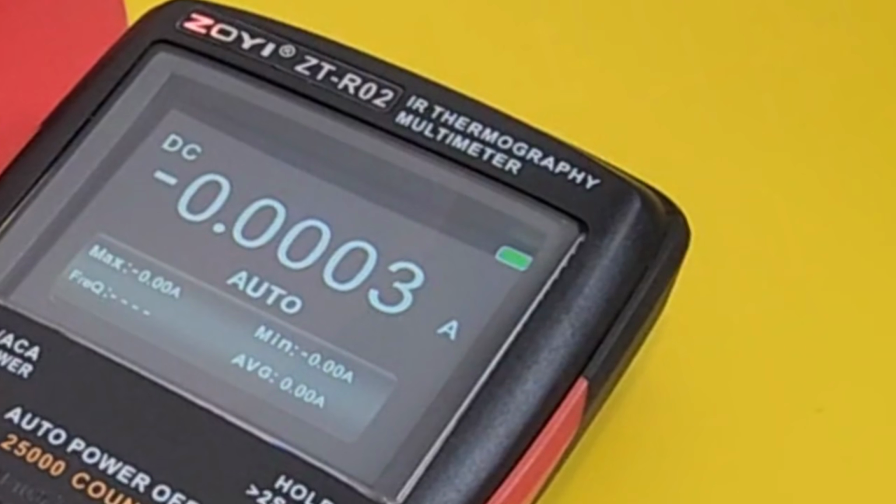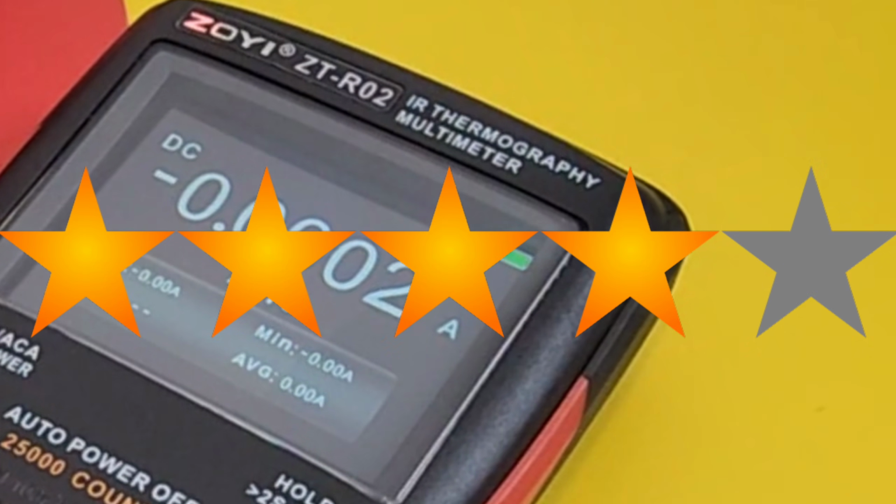ZT-R02 thermal cam slash multimeter gets a solid 4 out of 5 stars.